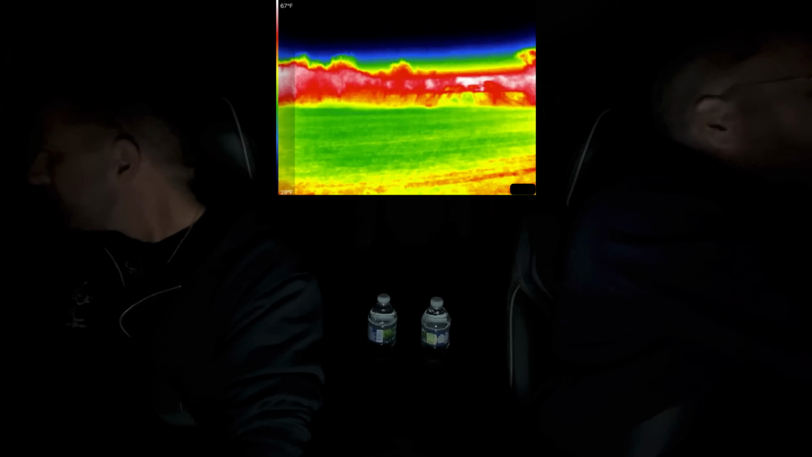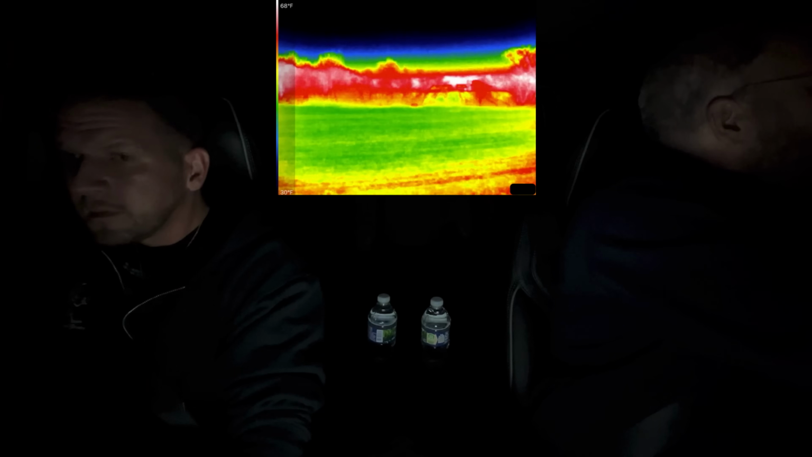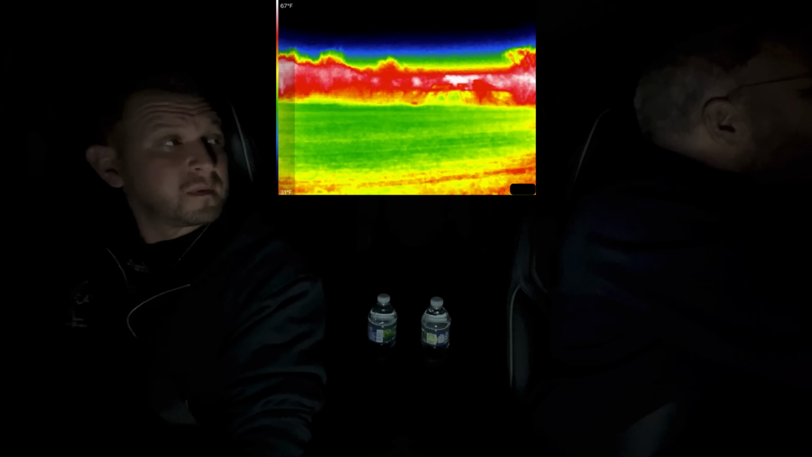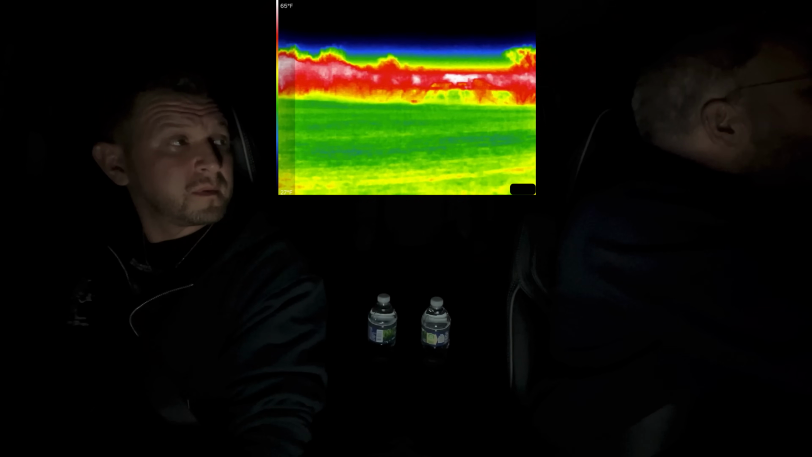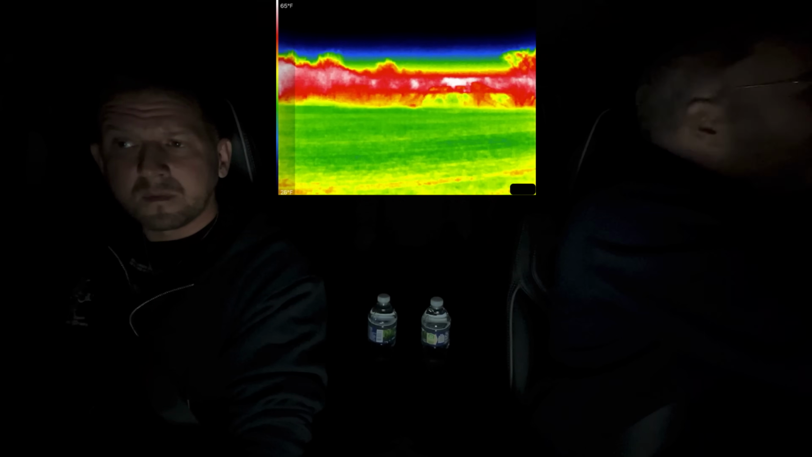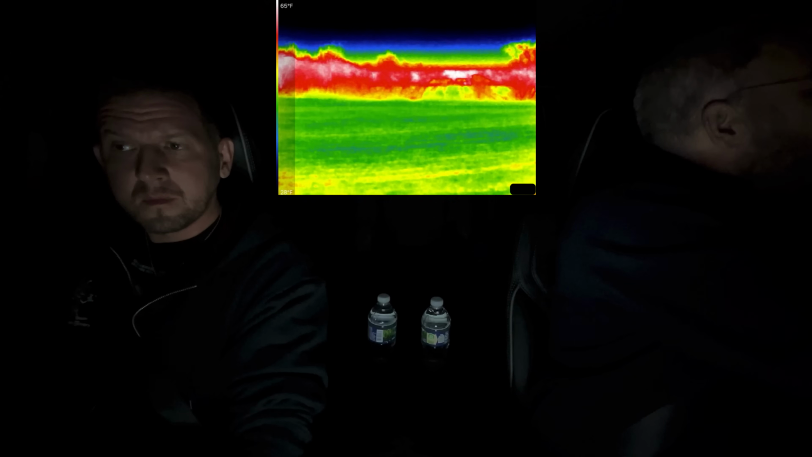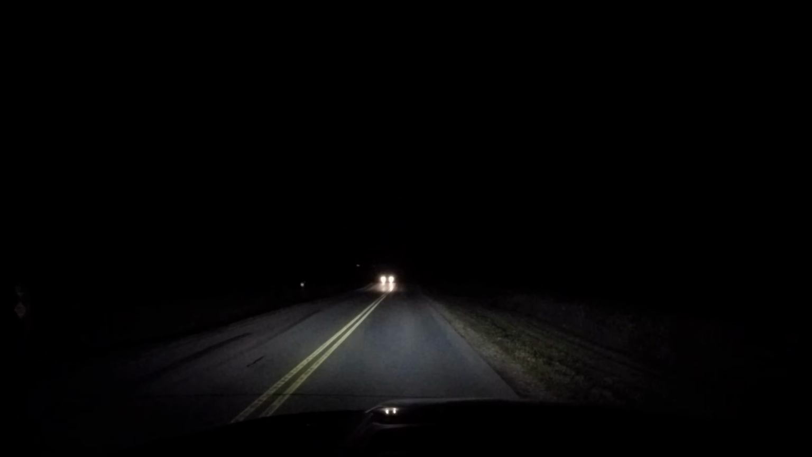No, I don't see anything out there. Actually, we do have a hot spot straight out, straight ahead. We do have something. That looks like something. I don't know if this thing zooms, I don't think it does. But there is something out there. Do you guys see it? Let's pull up a little farther.